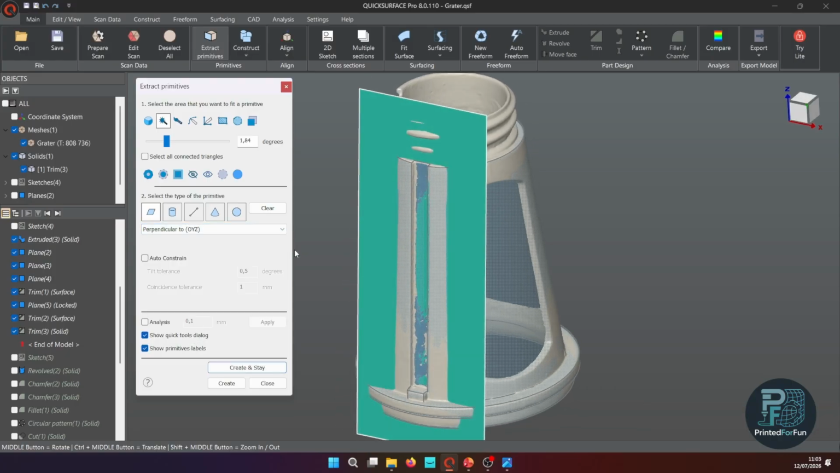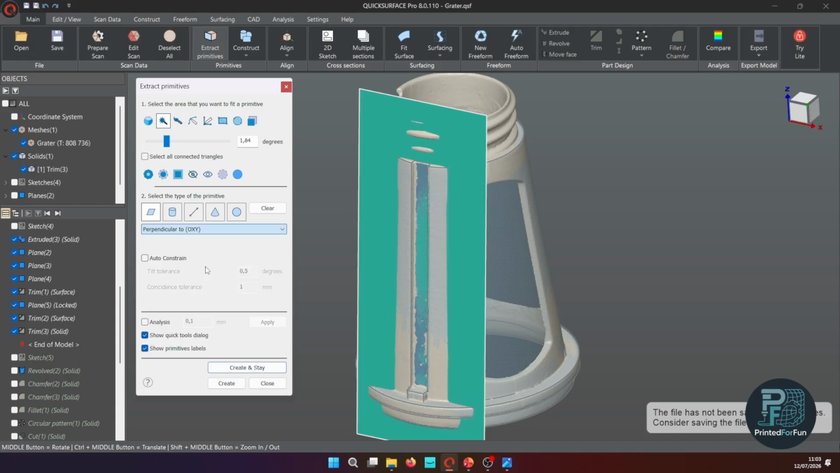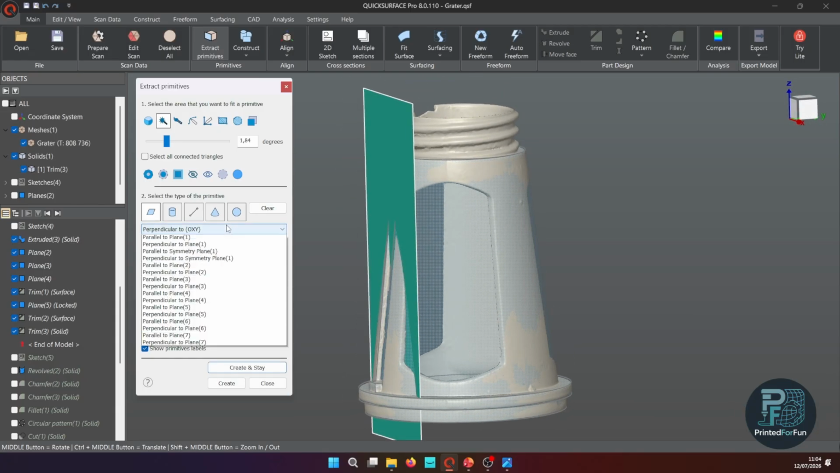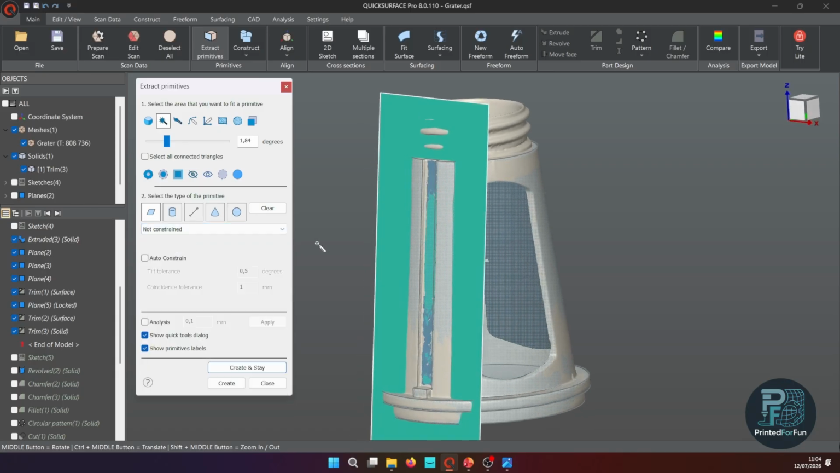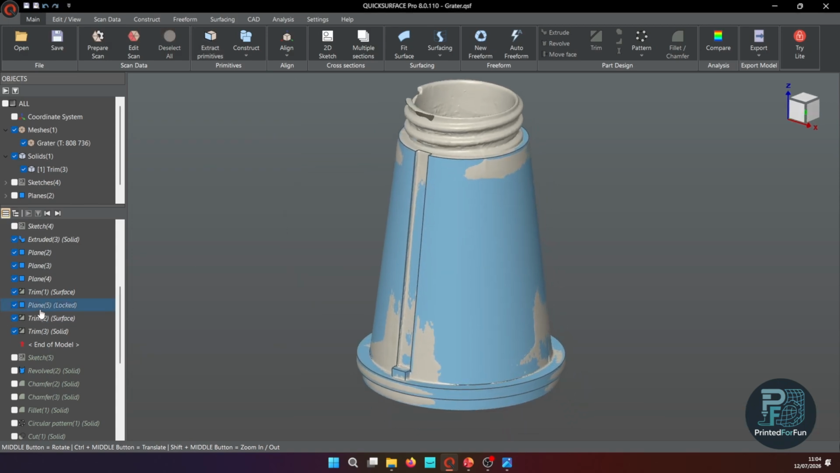So this is what we want, because now the plane is symmetric to the YZ plane. If I would say it's perpendicular to the XY plane, you can see it doesn't fit at all, and without any constraining, it won't be fully symmetric. It will still work as a model, but the quality of the final design will be a bit inferior, I would say.